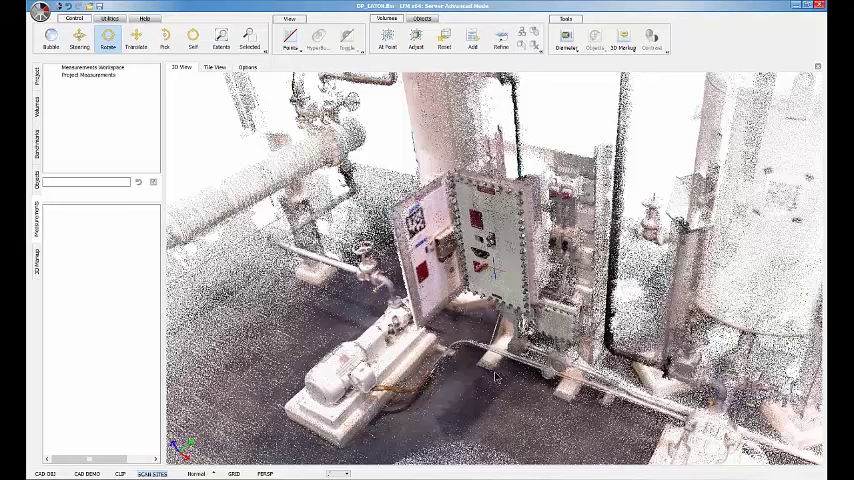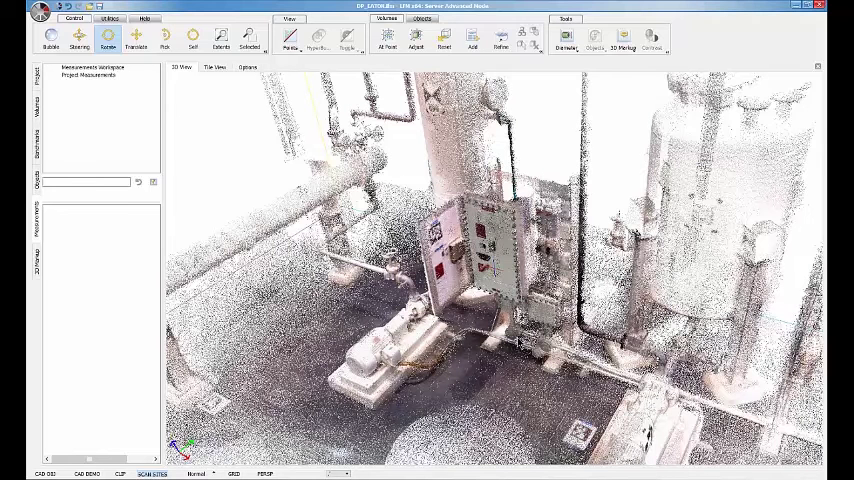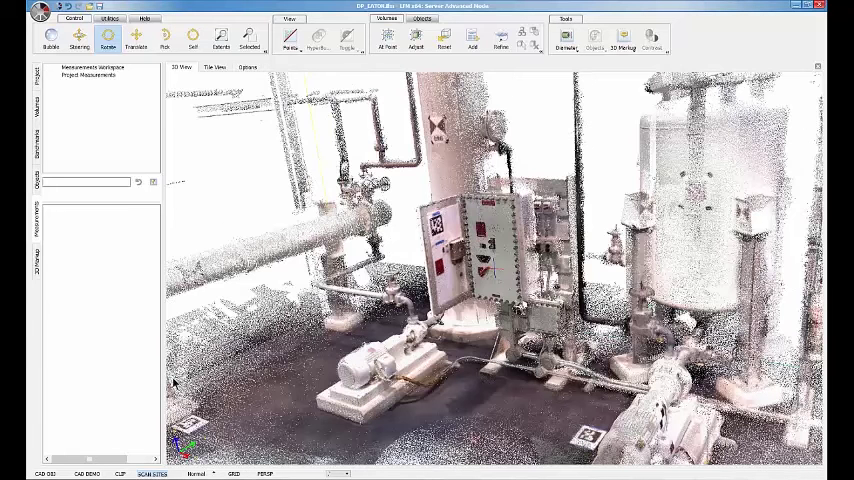We're looking at this particular panel box, and when we came through with the Z+F scanner, the door was closed. When it was captured with the DotProduct, the door was open. So we can show two different cases. It also shows how well the data is aligned together.